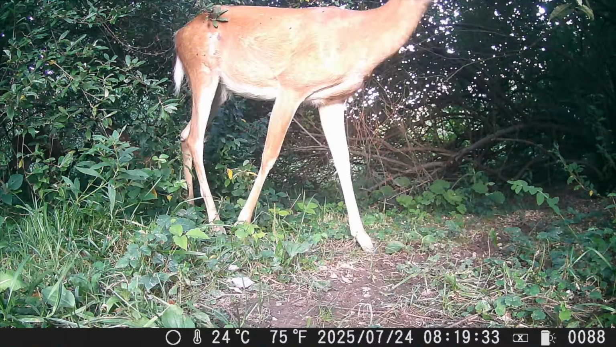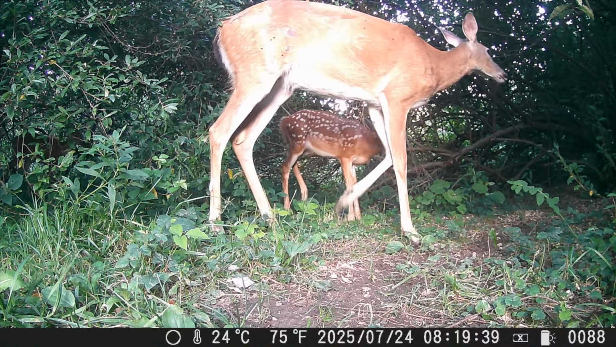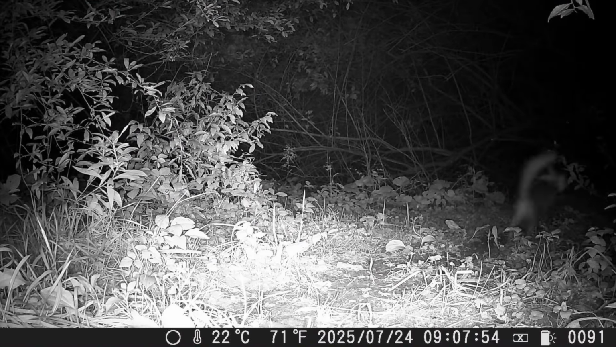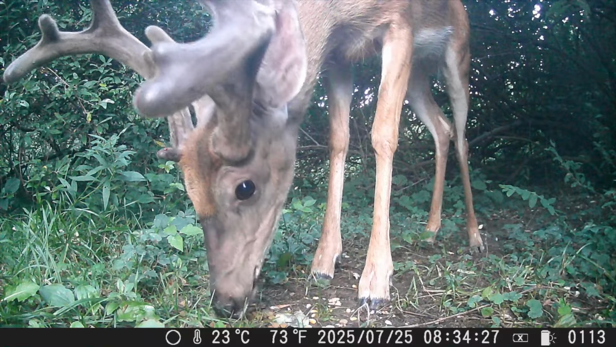So on we go. The doe and her little fawn, waiting back in the trees, looks like her other fawn. A cute little fawn, sticking really close, probably wondering what they're going to do next. Camera curious? Energetic fox. That fox is in a hurry. This deer has a unique ear and antler. Is he losing the velvet?